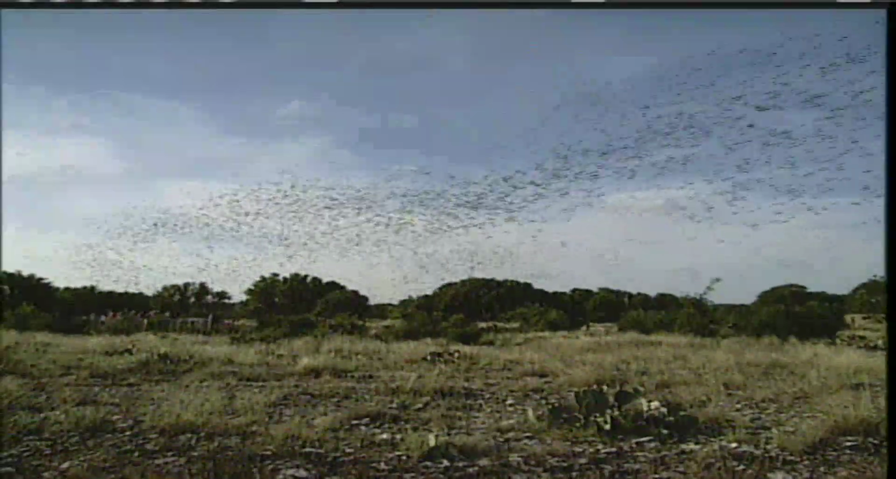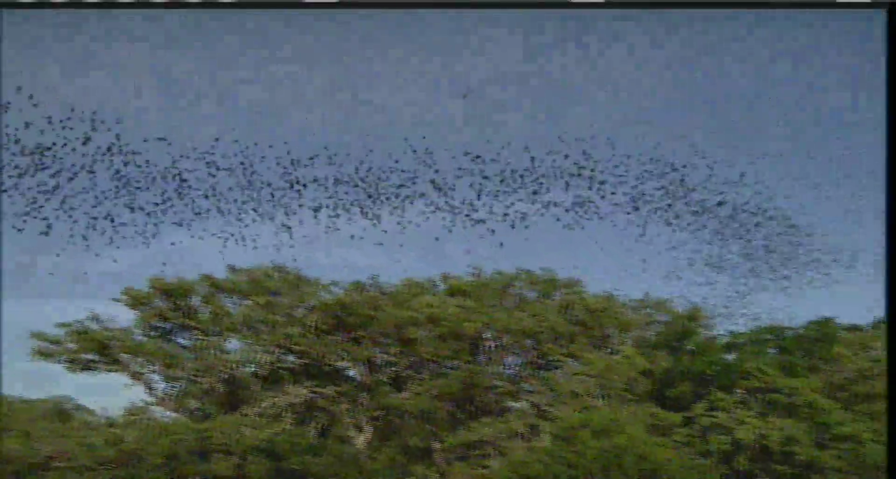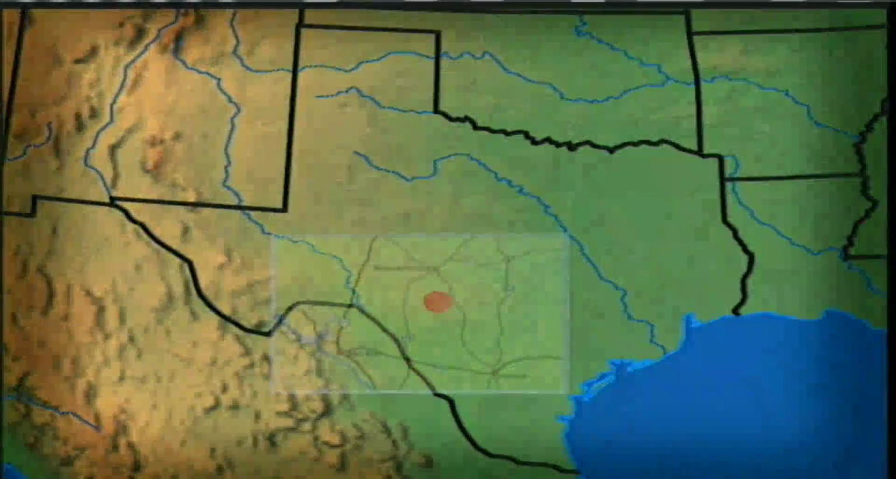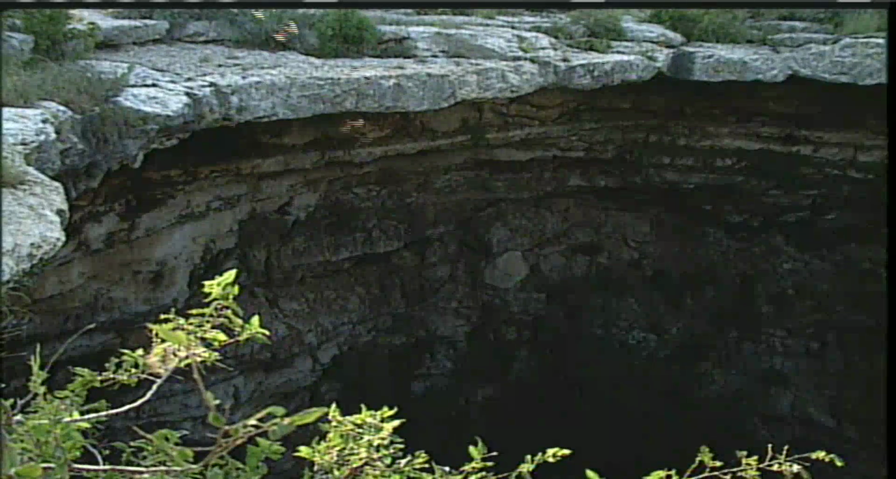Every spring, millions of Mexican free-tailed bats migrate north to roosting sites in Texas. One of those sites is the Devil's Sinkhole State Natural Area. Located about 100 miles west of San Antonio, near the town of Rock Springs, the Devil's Sinkhole isn't just a big hole in the ground. It's a perfect place for bats to raise their young. All summer long, the bats cling to the walls of the sinkhole, emerging each evening to search for food.